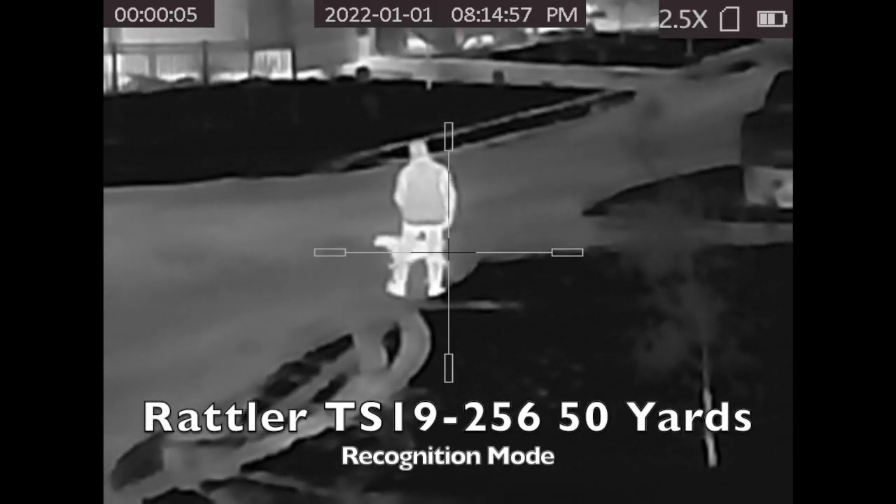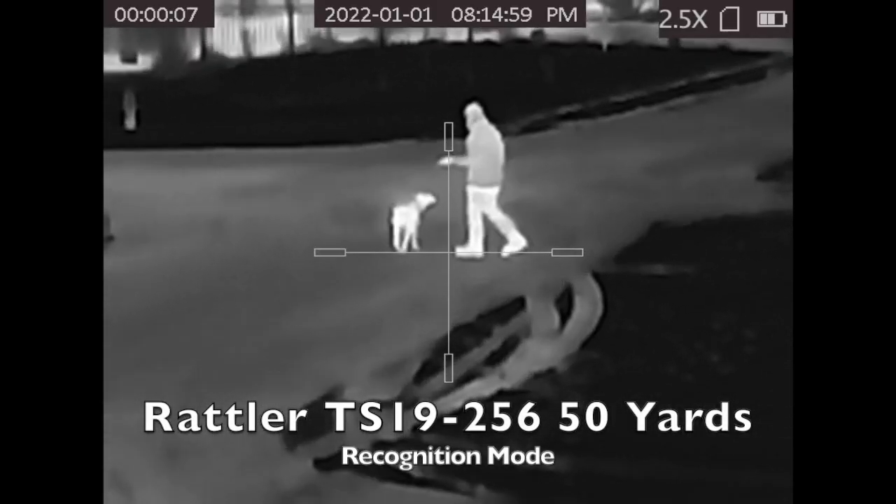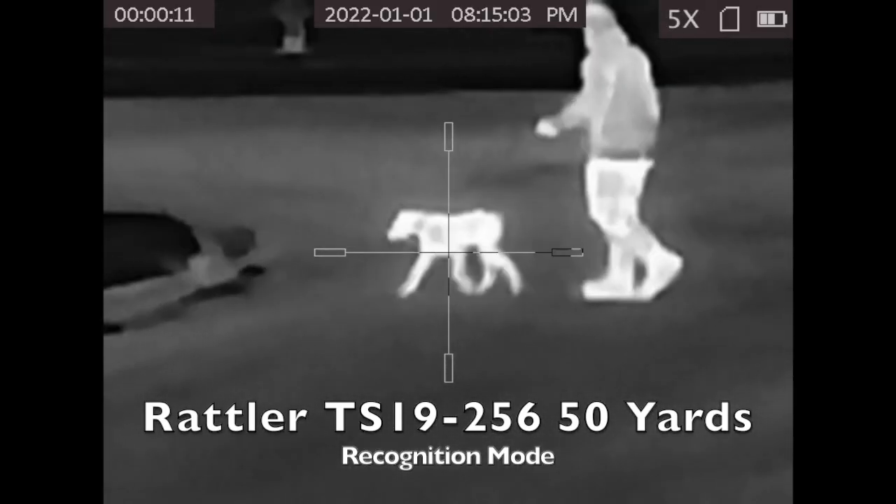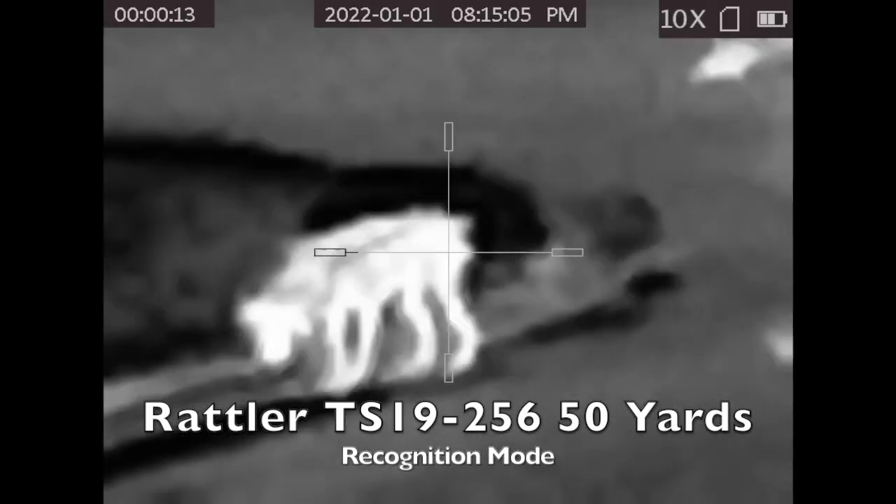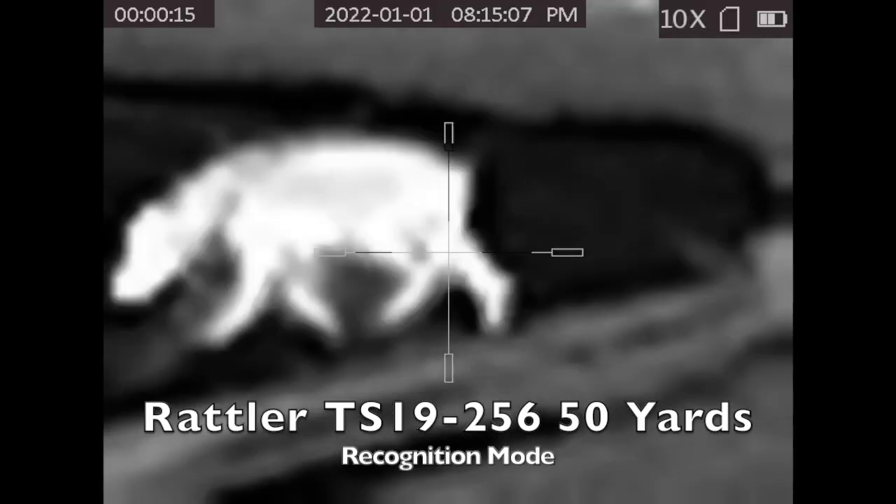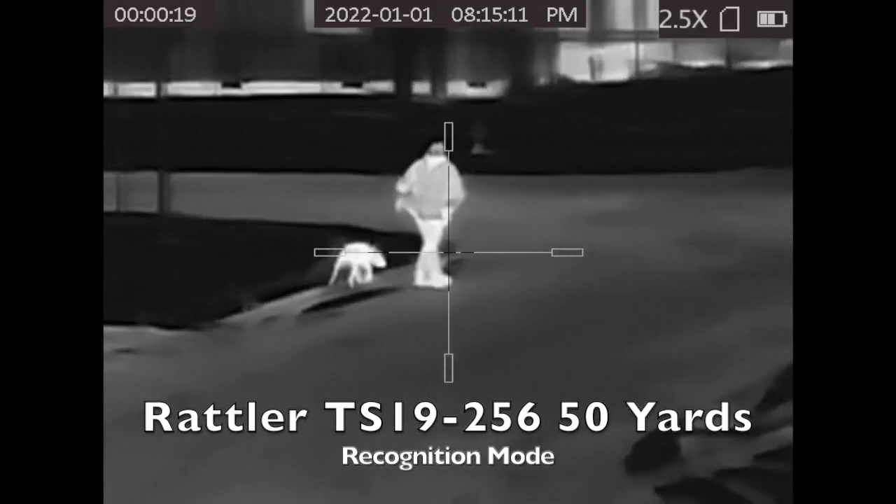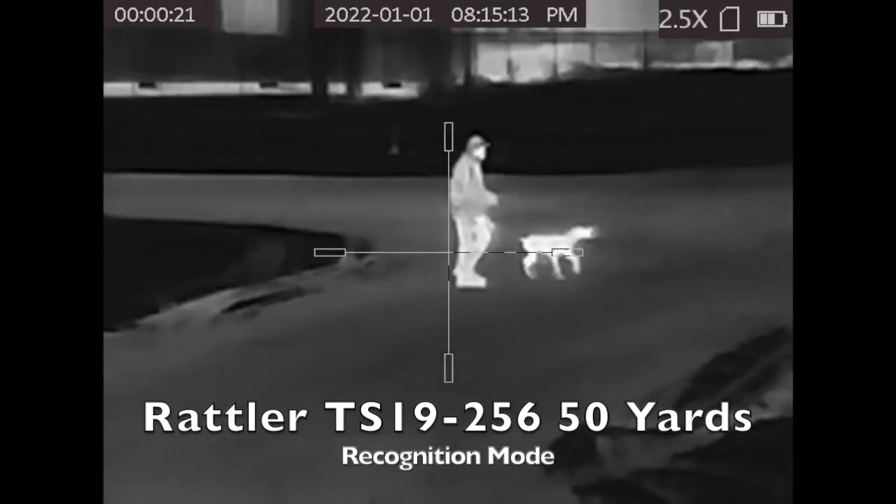In this video, we're going to talk about the Rattler TS19-256. It's a new release, has only been out a couple of weeks, and we wanted to show just how capable it was. So here's some videos at different yardages, starting at 50 yards, going all the way out to 700 yards.